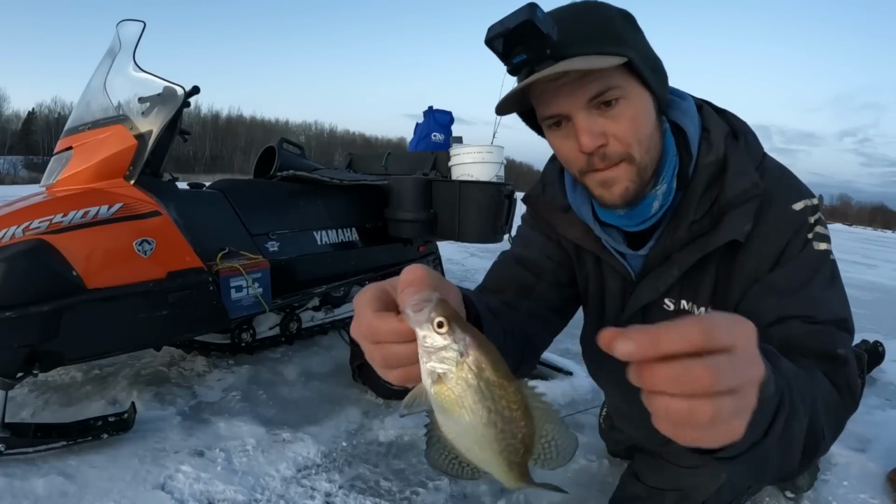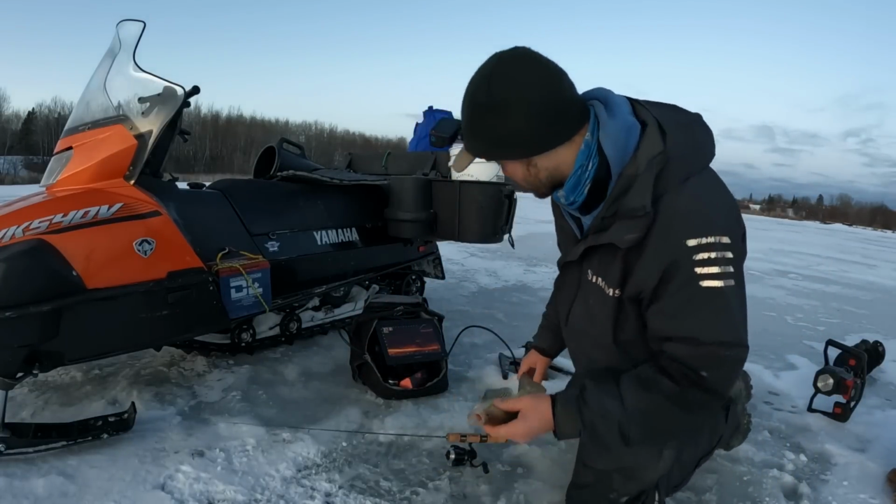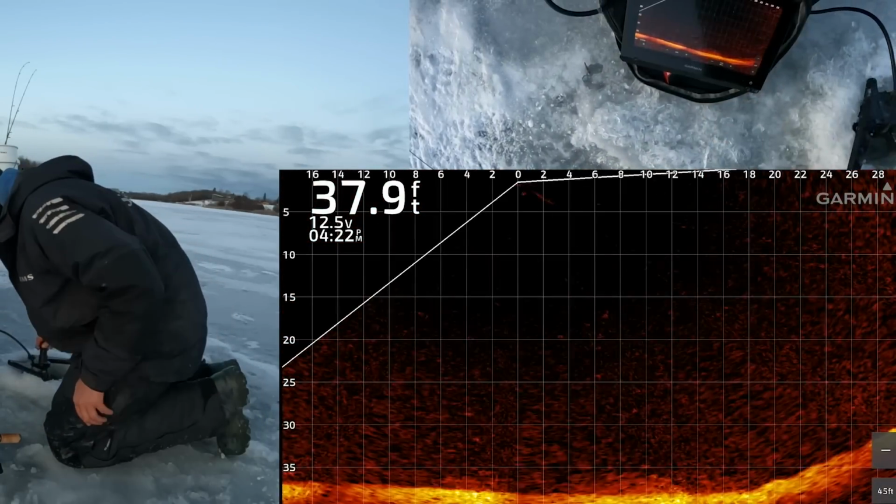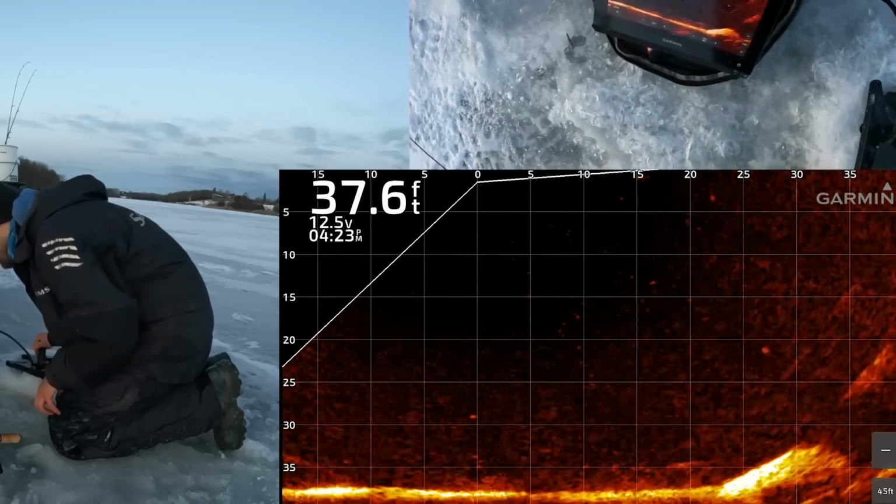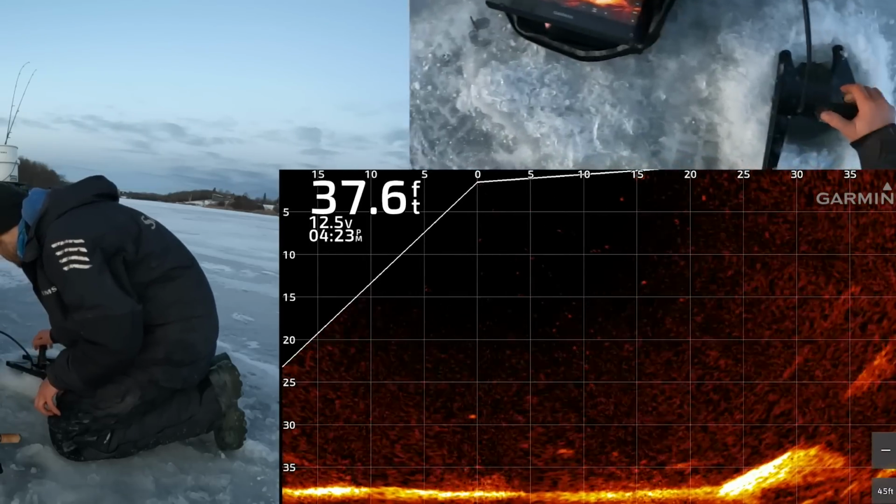And I haven't really caught a big crappie. That's one outstanding question: does size matter? Would a larger fish be more susceptible to barotrauma? And there he goes, zipped away. There he is. 12 feet down, 14 feet down, 24 feet down, 25 feet down, 26 feet down.